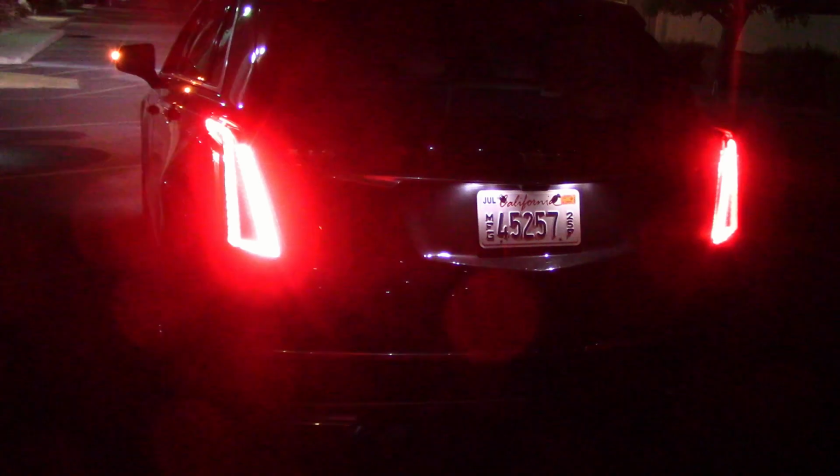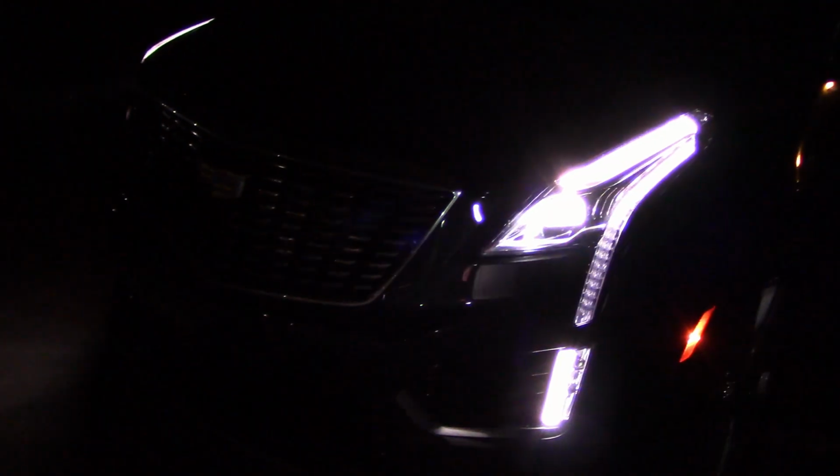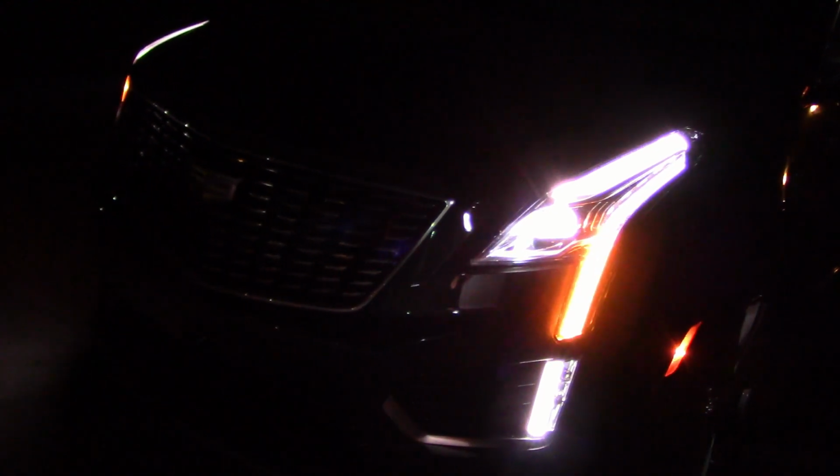And here's what the emergency flashes look like if you have the taillights on. Have it on the side mirrors. A bit hard to see if the headlights are on. Alright, headlights off, that's much better. And with the taillights off, definitely much better.